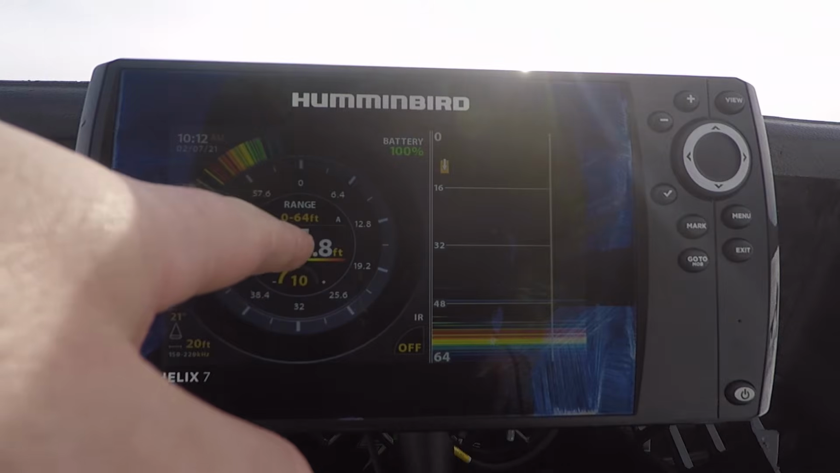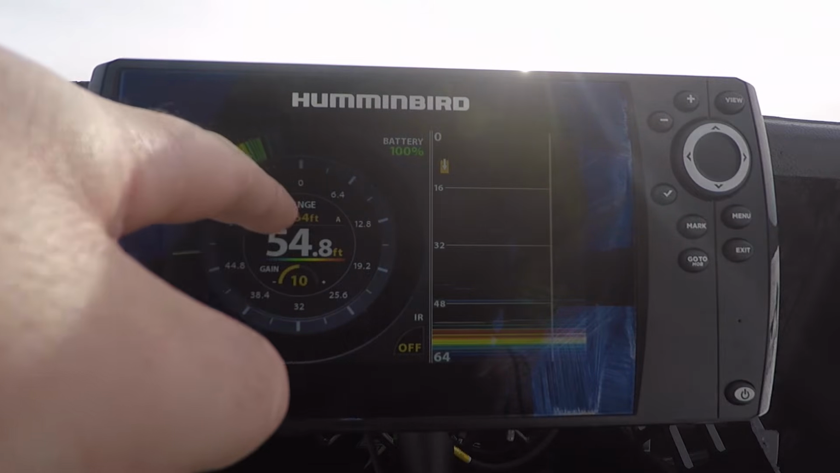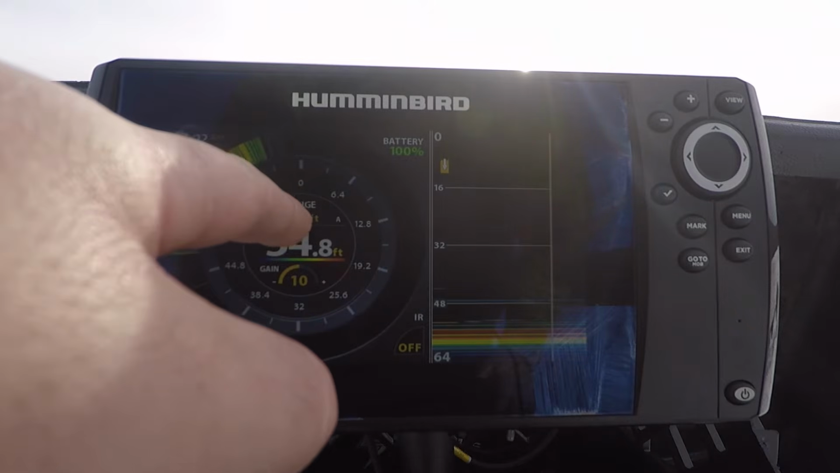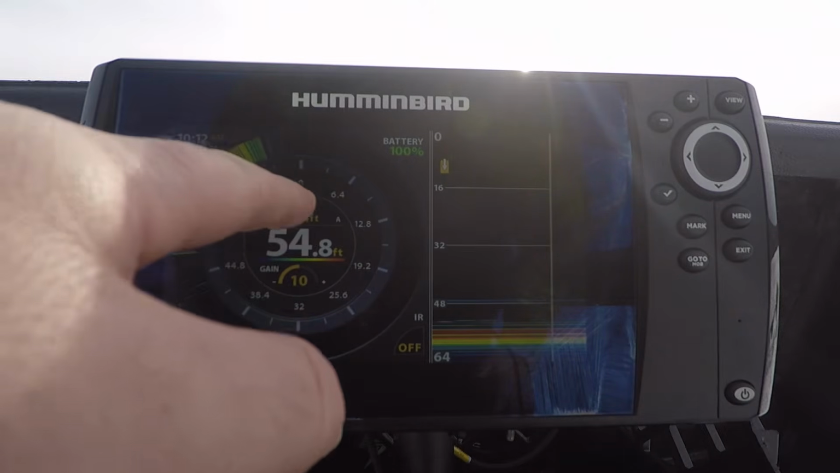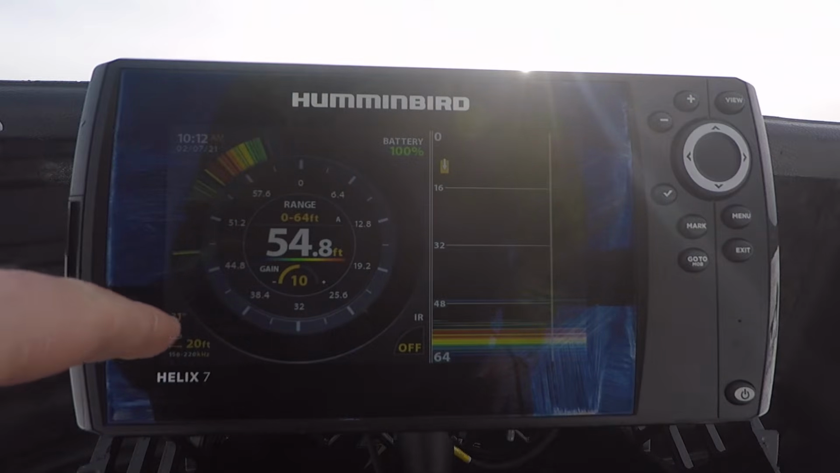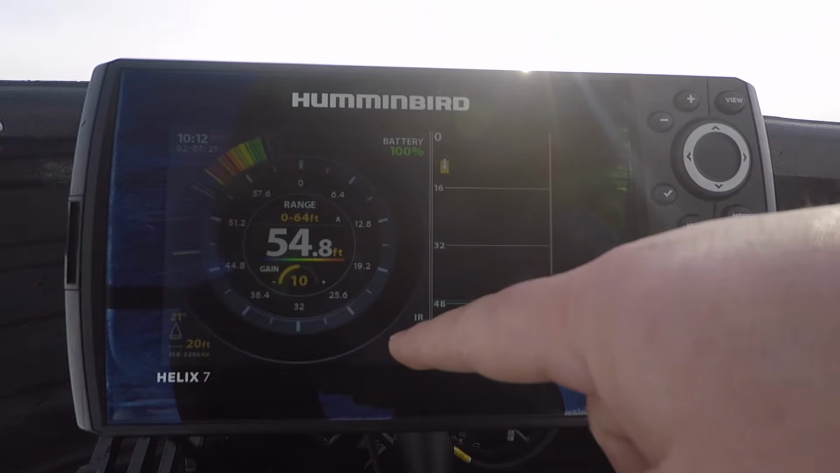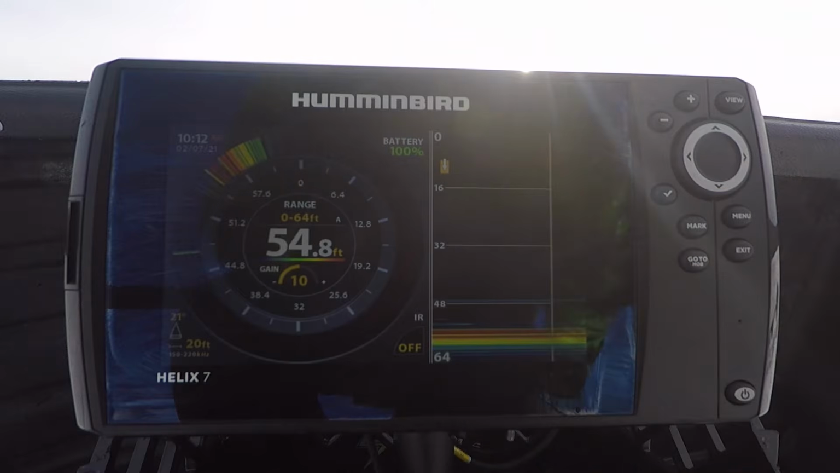And you can see I'm in 54 feet of water. My gain is set at 10. I have my depth set at 0 to 64. I will go over that a little bit later on how you can preset your depth. Down here, this is your cone angle. I have a 21 degree cone, so I'm reading 20 feet of bottom. This is your CHIRP IR icon. I will go over that a little bit later.